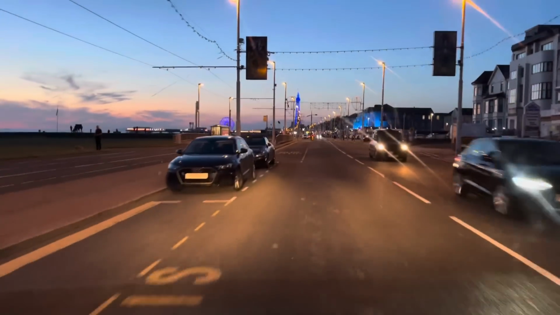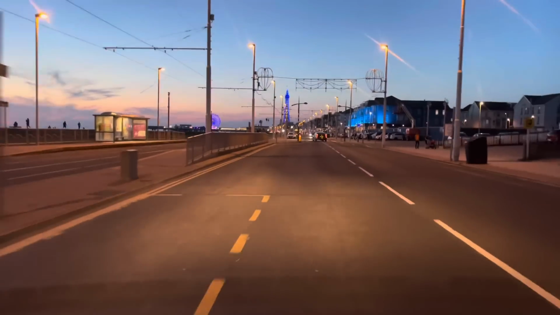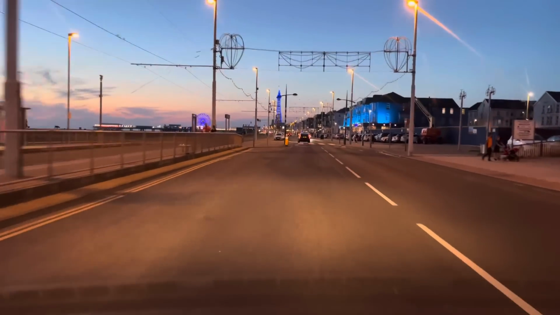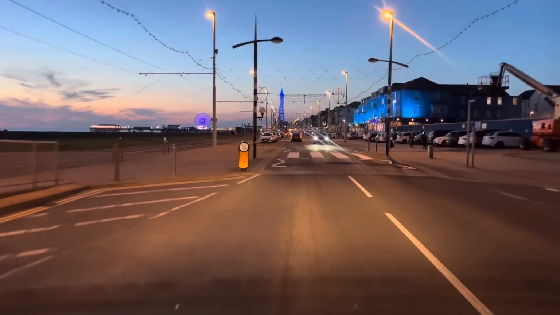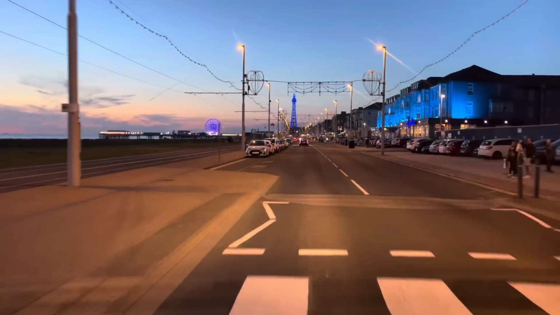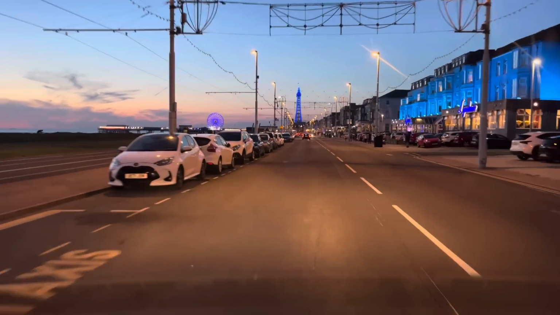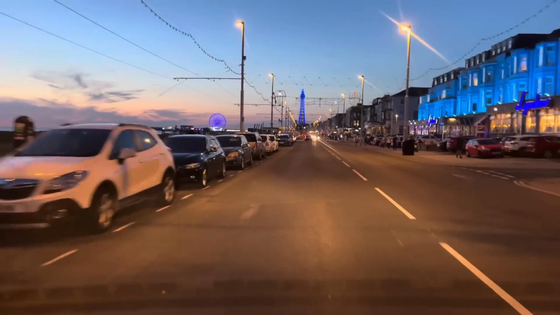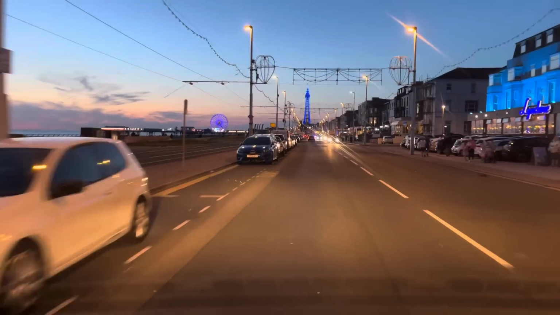Nice warm day today, Friday, getting ready for a busy weekend. We'll see what it's like. The tower's nice and lit up. On the right hand side is where the St Chad's Hotel was. Yeah, look at that big empty space there on the right hand side. That's the Lindeen Hotel, the blue one there. But just look at that sky over there, folks. That sky is gorgeous. Yeah, so I'll make my way towards town.